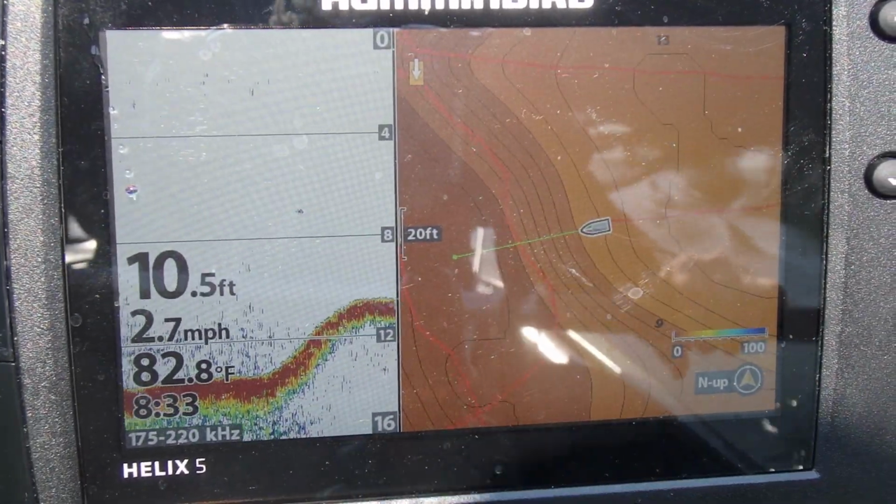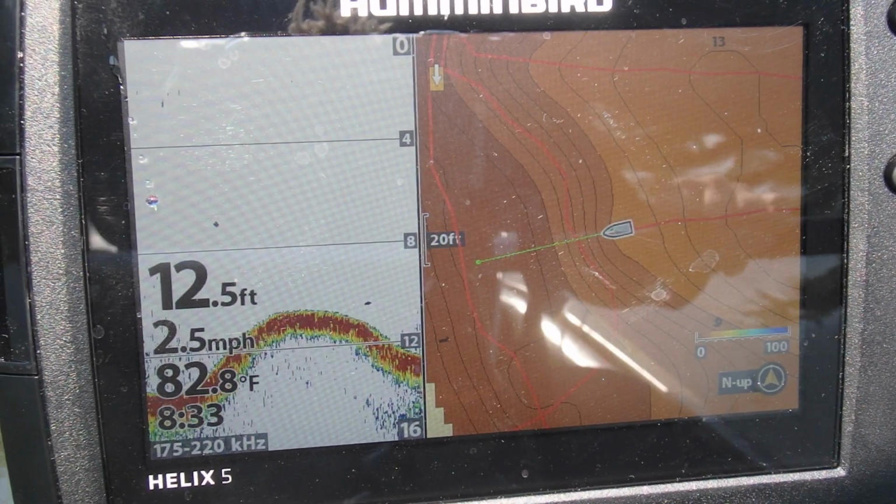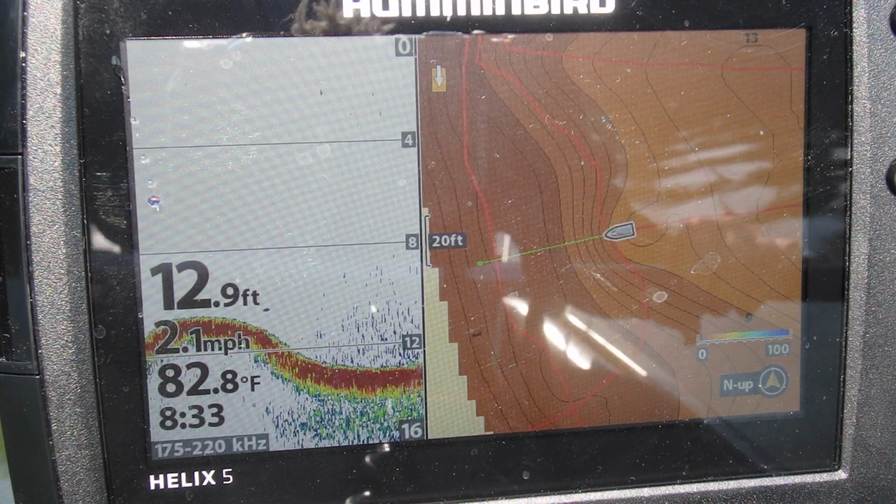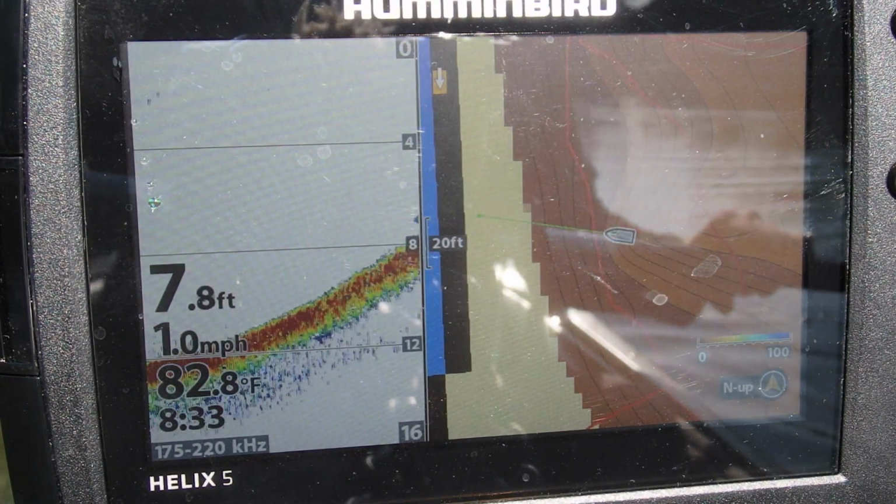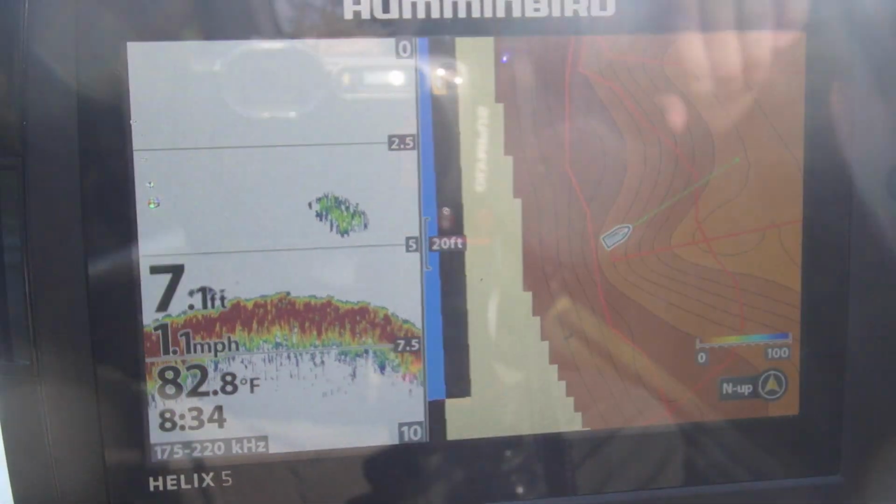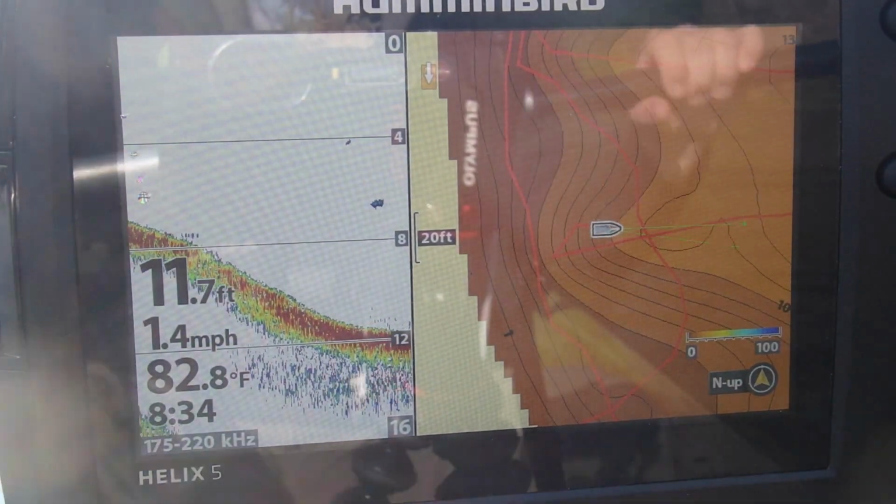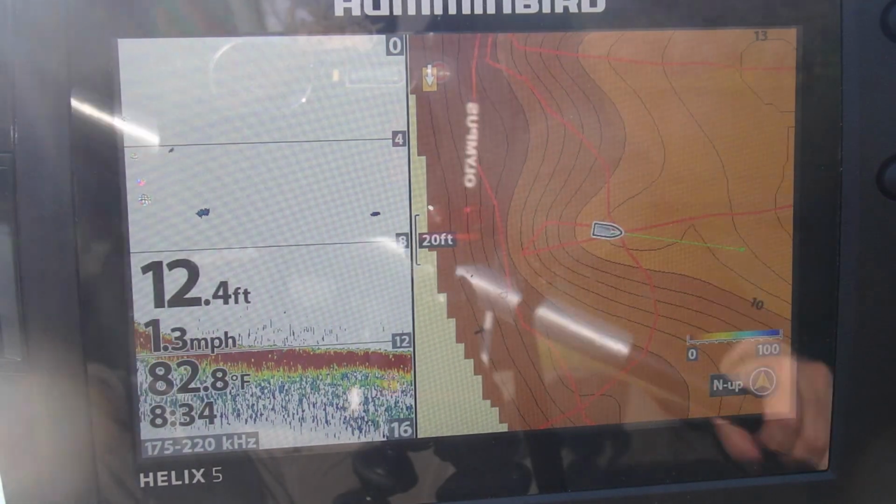Pretty good break there from 10 to 13. Oh, a little hump maybe. Got back down to 12. That's interesting. So I noticed that, and I didn't like how that locator tried to draw that. So I'm actually going to go back to it. There's some fish. And I'm going to go much slower because it actually started to draw it and then kind of took it away.